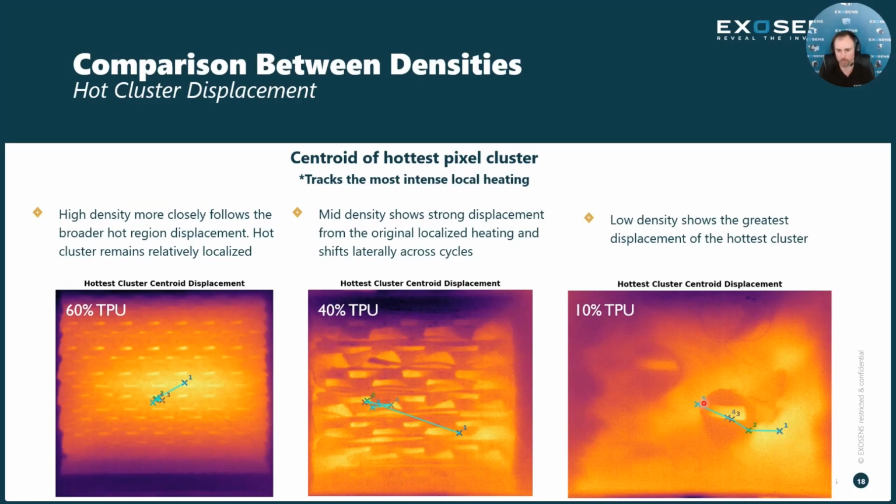It starts where the ellipse showed us to expect, but then we start to see hotter pixels popping up along this displacement line. So the hottest pixels aren't necessarily staying in one place. They're actually moving from here over to here, from the lower right region more centrally. And again, we get a very different idea when we're looking at the comparison of those three densities.